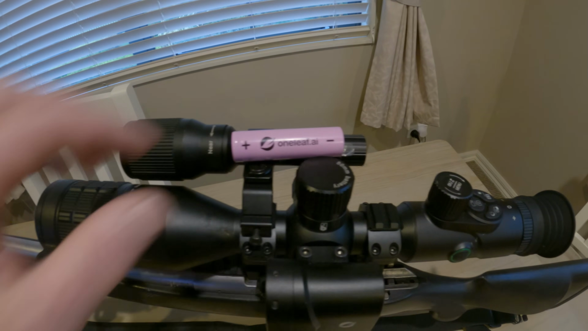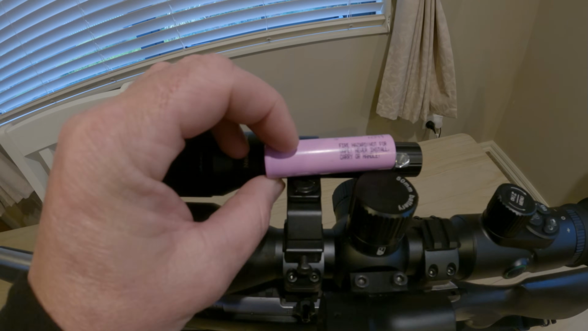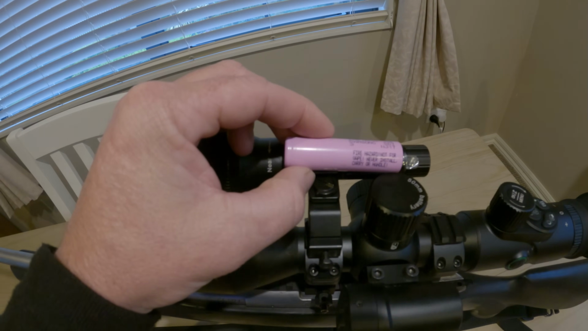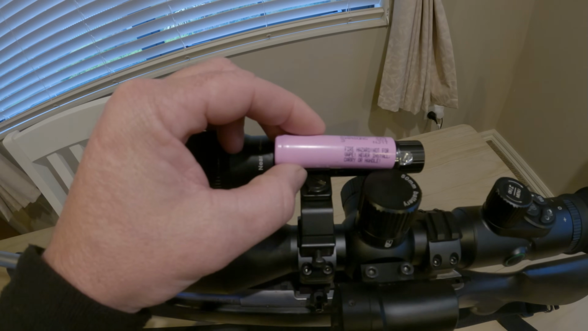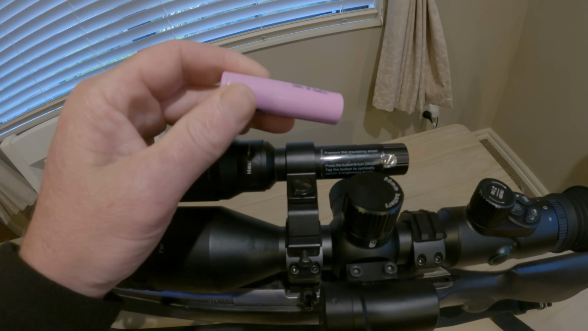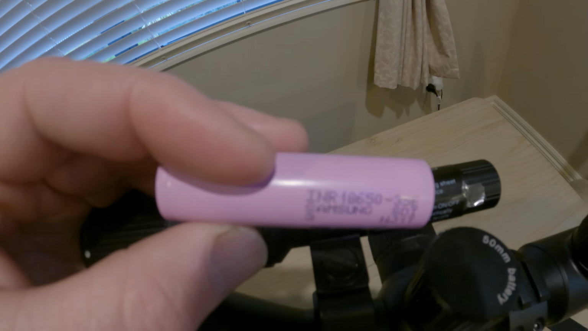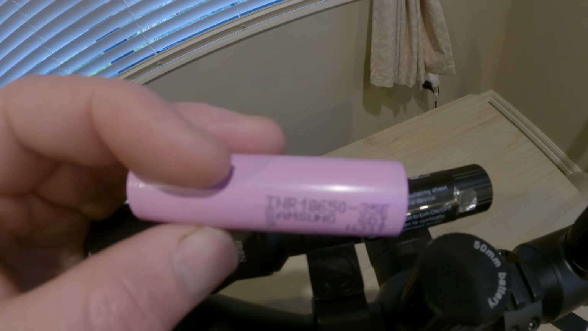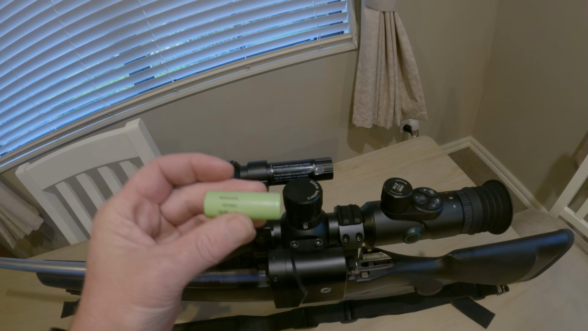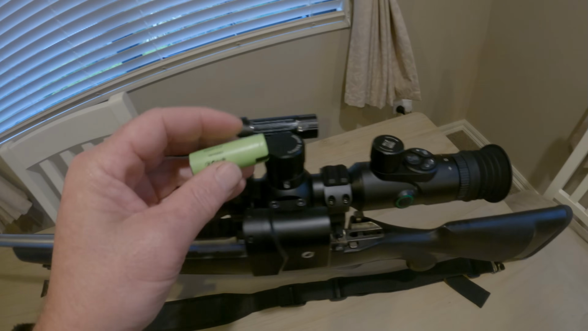Just to show you the batteries, this is obviously the original one that came with it, the oneleaf.ai original battery. I've got one of my spare ones in the torch here at the moment while I charge this one up. I left it on for a long time, and I never actually ran it flat at all, but I'd rather be on the safe side, so I've got another one in there that's charged up, and then I charge this one up as well. So that's the battery number on there. I don't know if you can see that very well, but that's the size battery for the infrared torch, and this shorter one is the battery that goes internally in here, interchangeable ones.